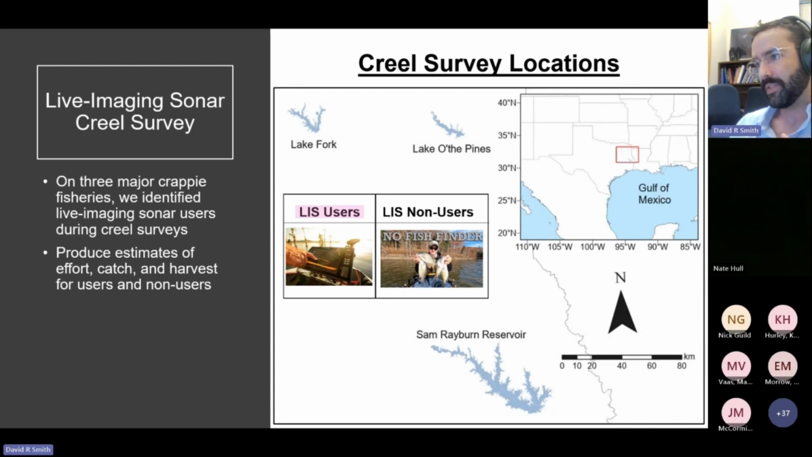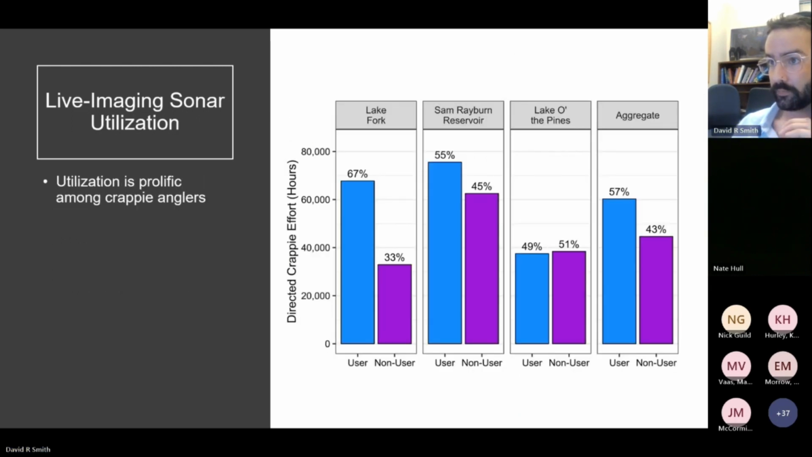And that allowed us to subset into live imaging sonar users and live imaging sonar non-users, which includes anglers that didn't use any electronics during their fishing trip, or anglers that used more traditional angling sonar or downscan or side scan sonar without the use of live imaging sonar. So shown here is our directed crappie effort estimates for each of the lakes, as well as an aggregate average.